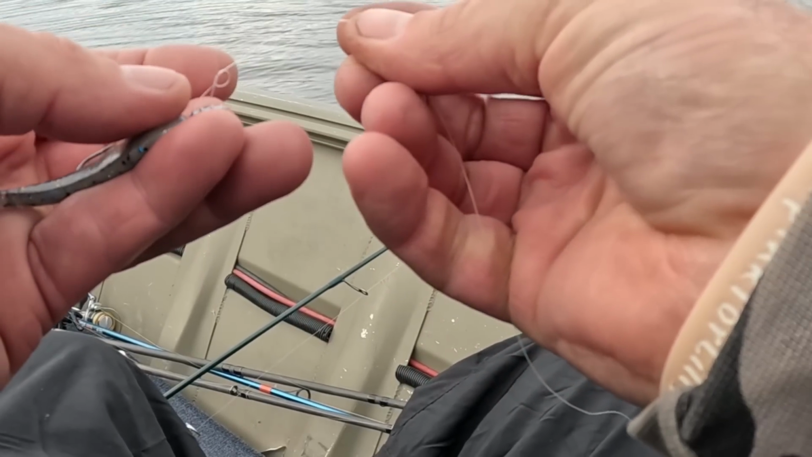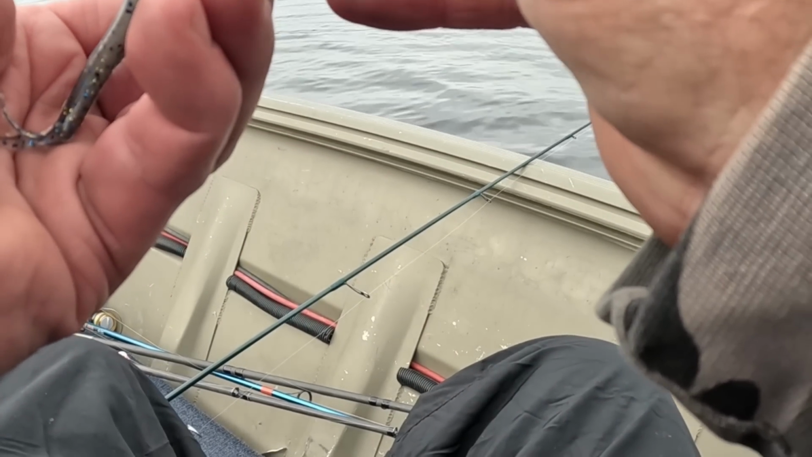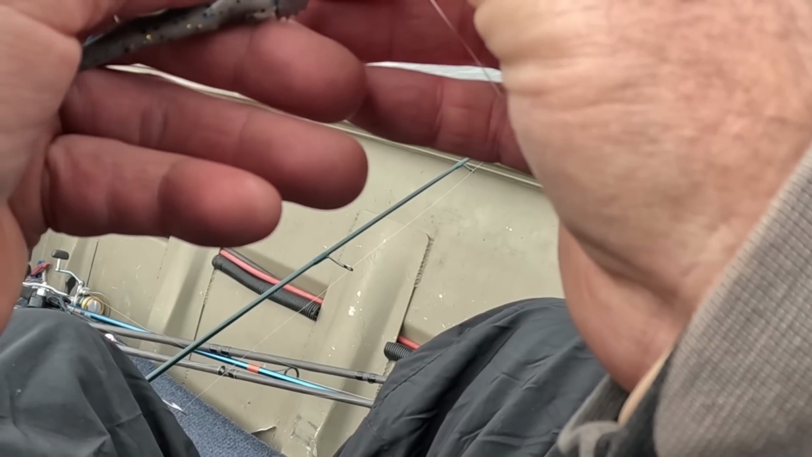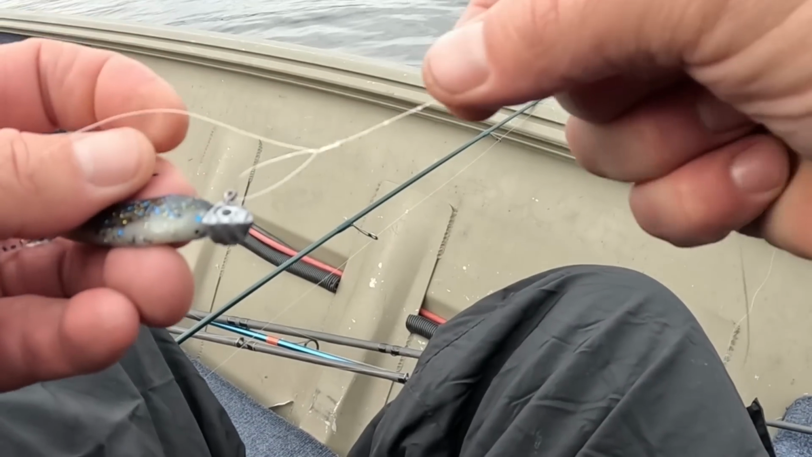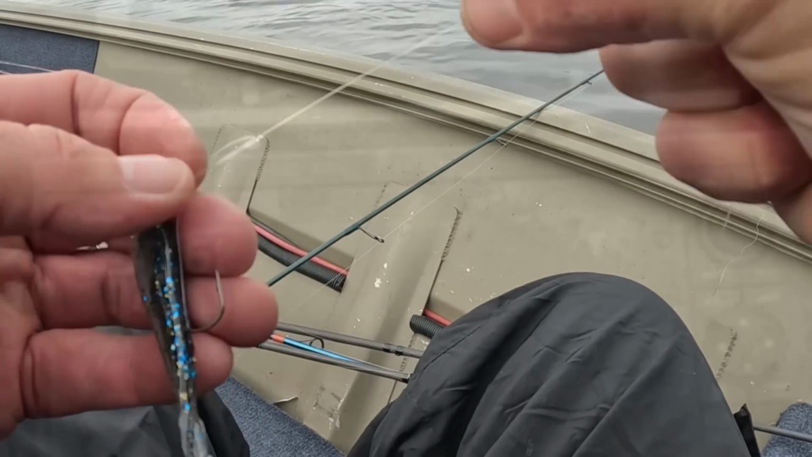And then you come back down through here. A little loop right there. Pull it taut. Moisten it. And you got a little loop knot.